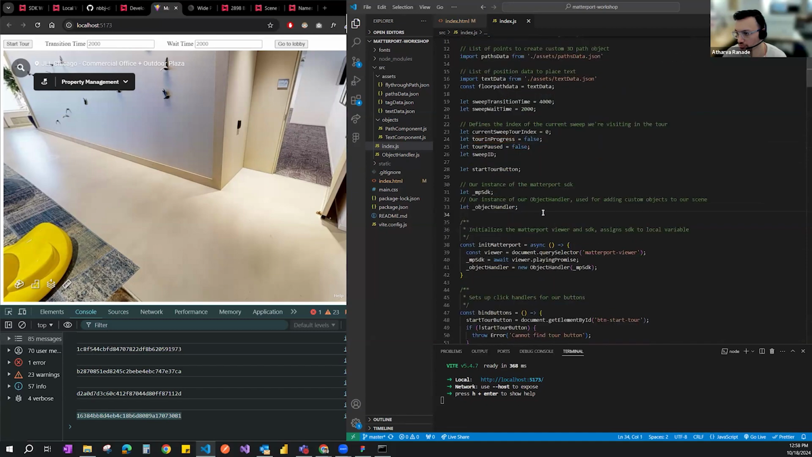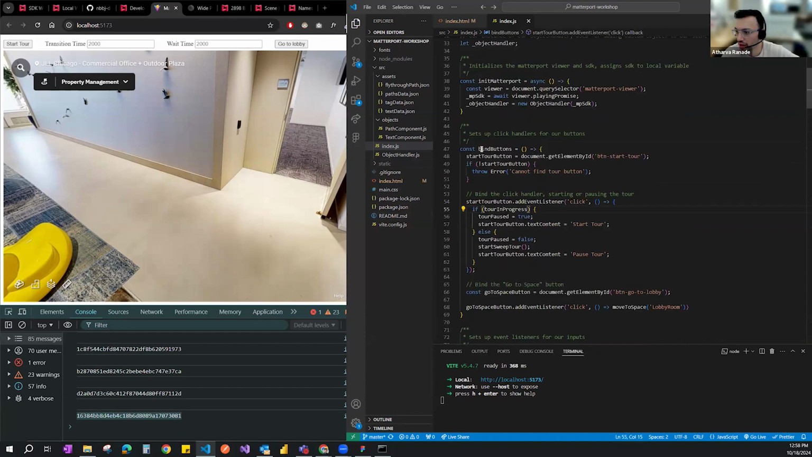Then we're also setting up a Boolean value, tour in progress, false. At the beginning, we don't want any tour to start by default when you open the space. But when we bind the buttons, we say on click: we're starting the tour.